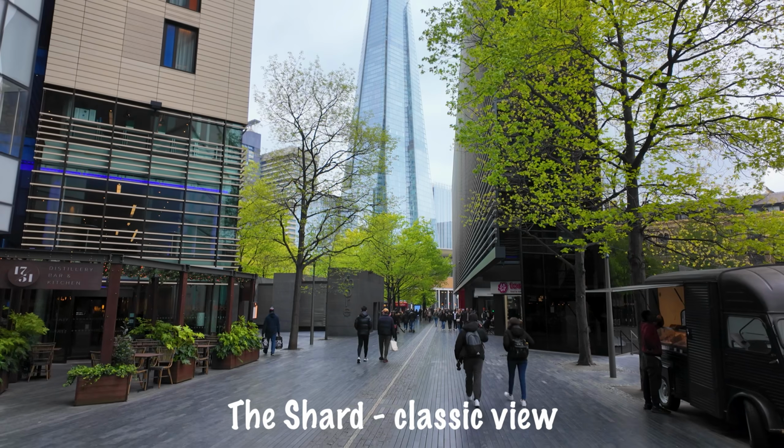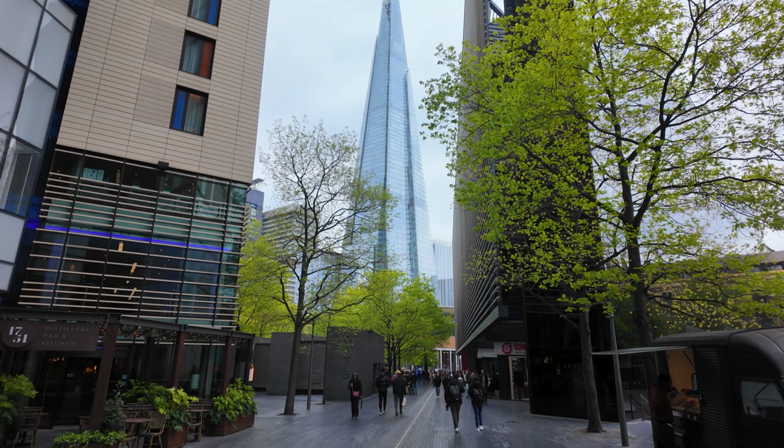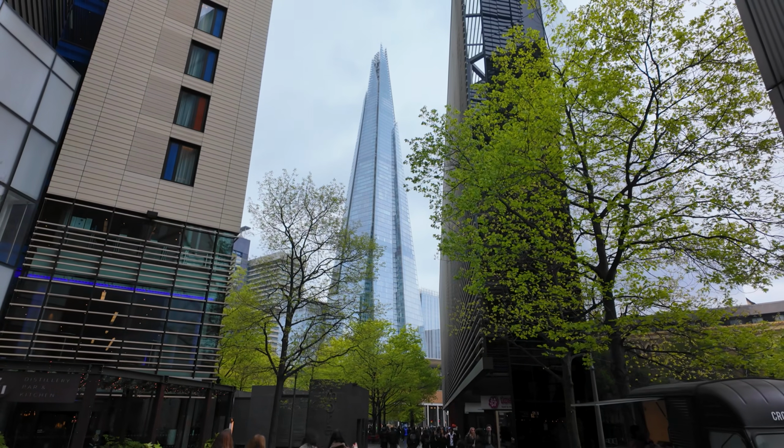Yeah, the Shard's definitely a building that you need a little bit of distance to be able to appreciate it from. We're approaching the area called More London now. I think you'll be familiar with some of these views. Perhaps not in infrared though.